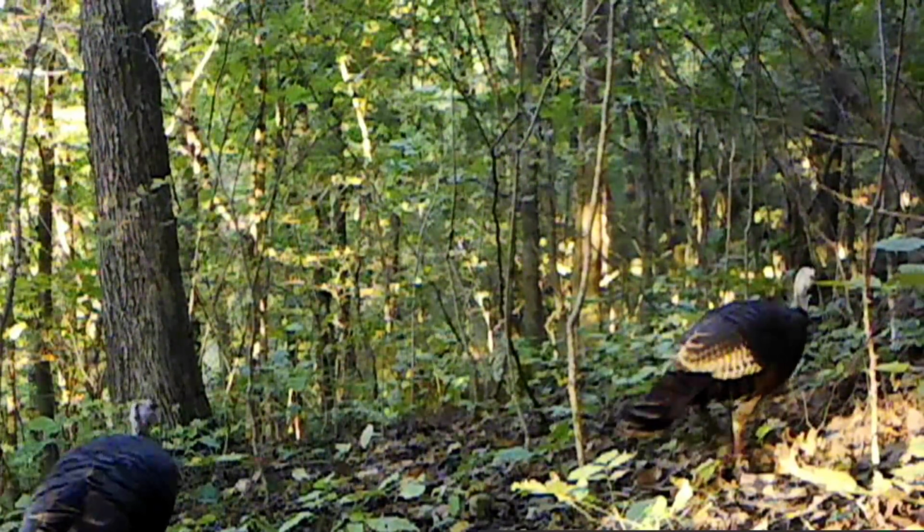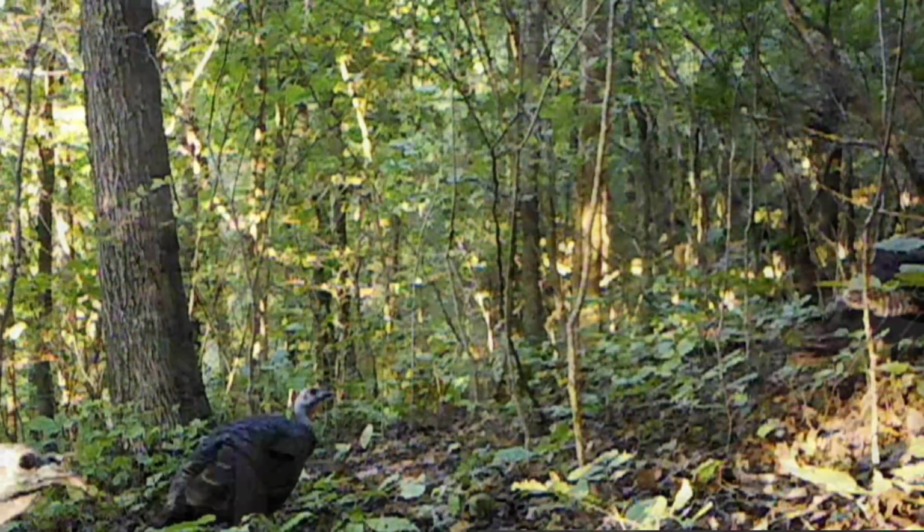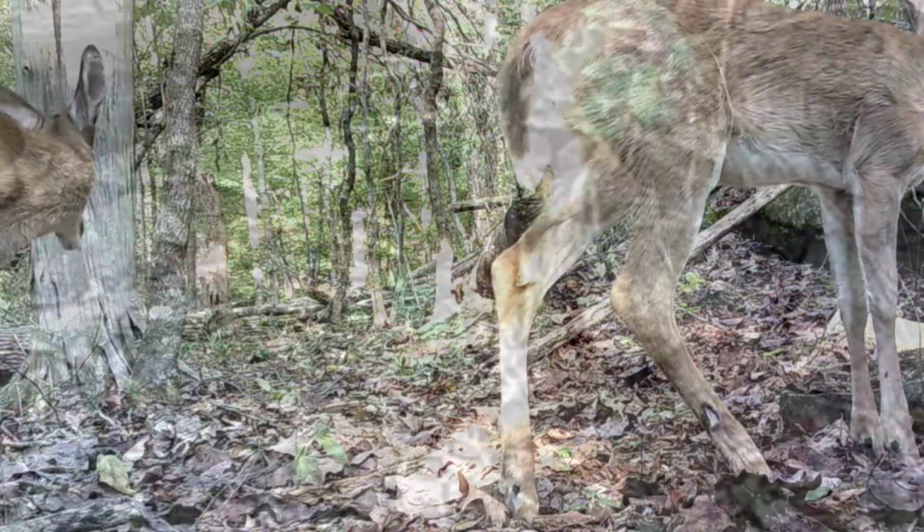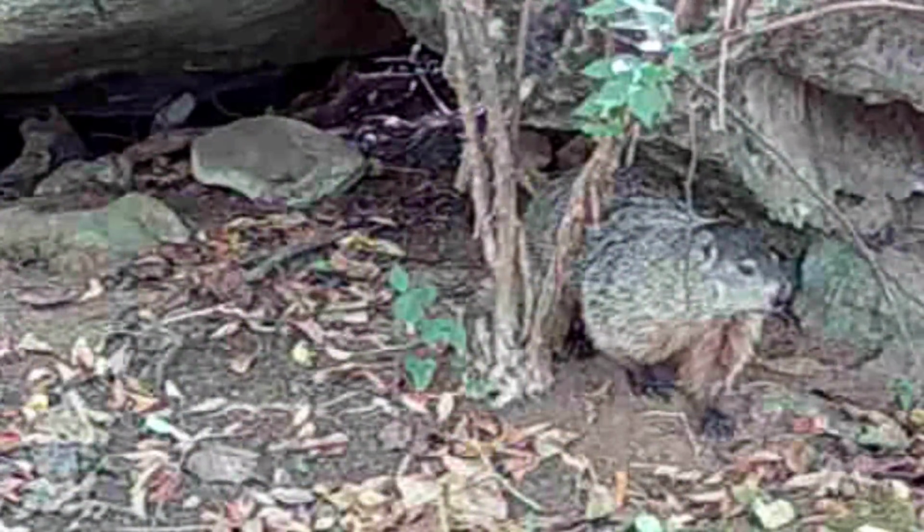The turkey, they're having a good time out in these woods. And the twins, they've grown up, that's for sure. And old Dirty Dan, he's moved around just a little bit.